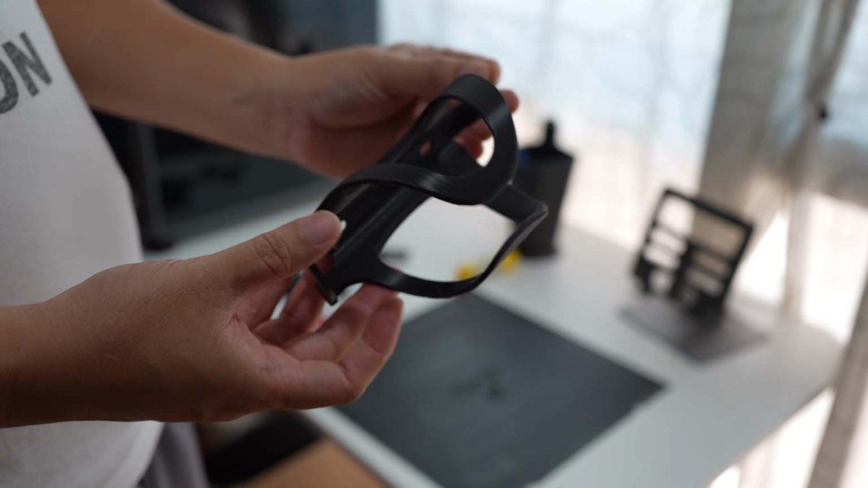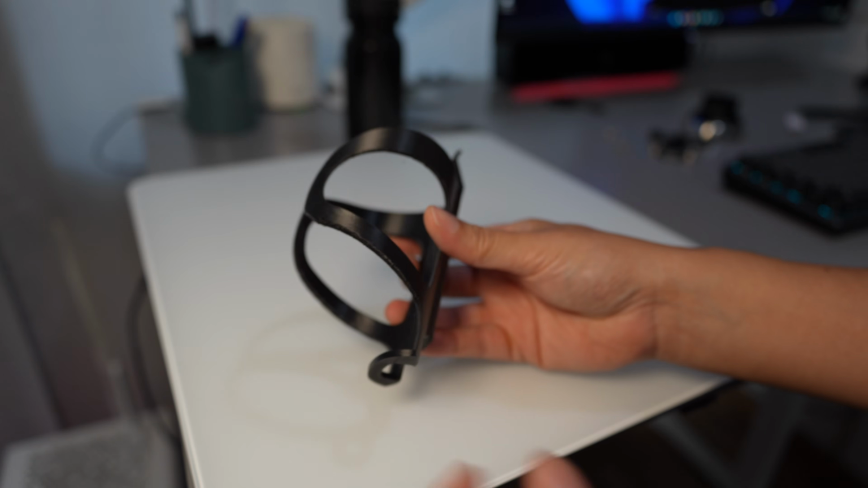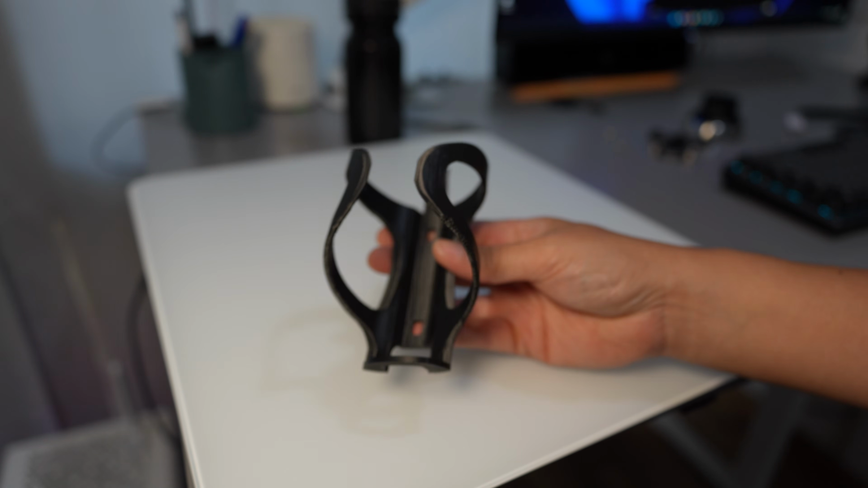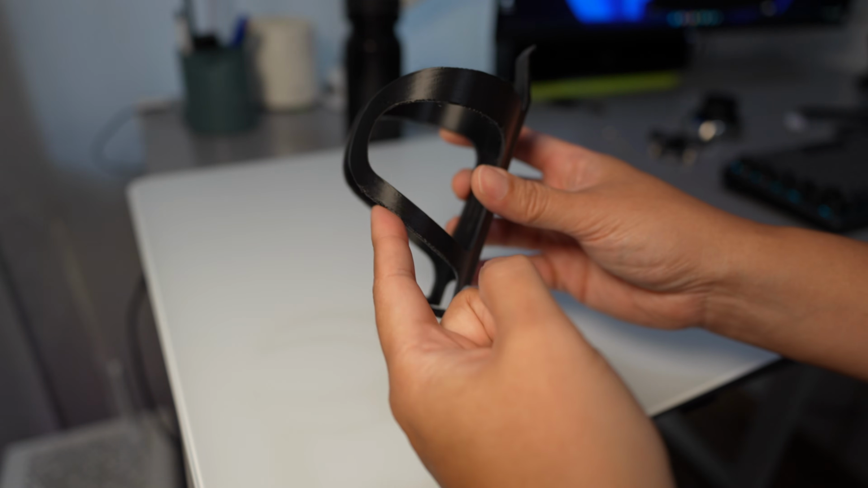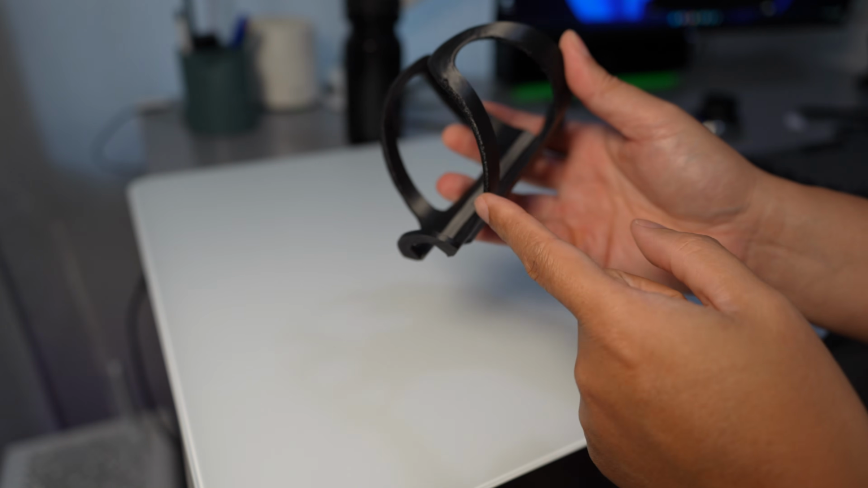Okay, nothing breaks this time. Support is very easy to remove. Okay, let's take a closer look at the 3D printing result. This part is printed without the support, so it's an overhang.